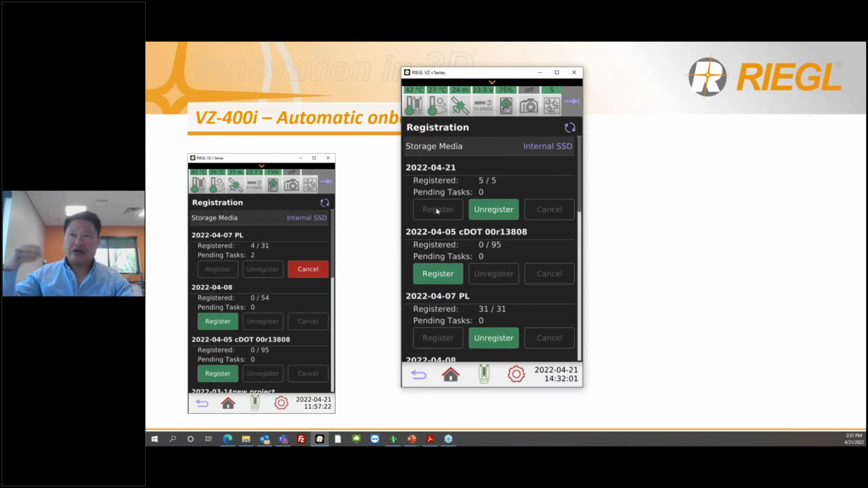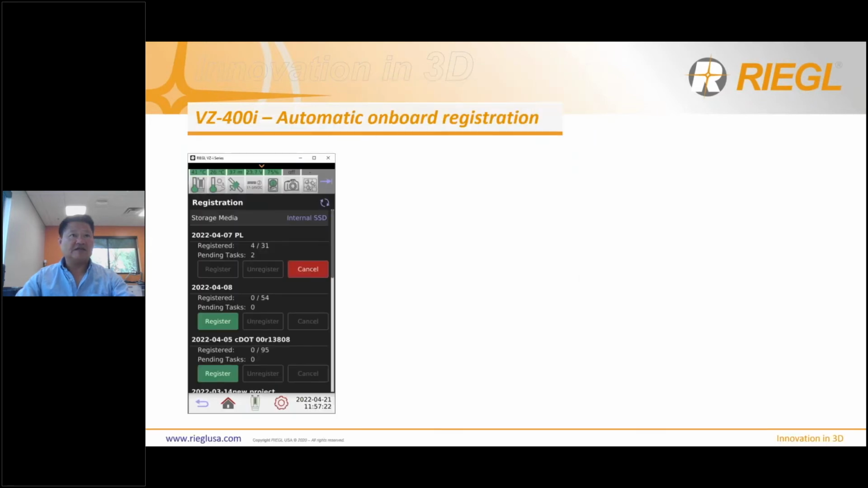You just click on it, and it will continue the registration, because the registration depends on the timing that you move from one scan position to another. If the scanner senses that it's been sitting there for too long, the registration will stop. It's not a big deal. Just go to this little icon at the top, click on refresh, and then continue the registration, and continue to work as needed.